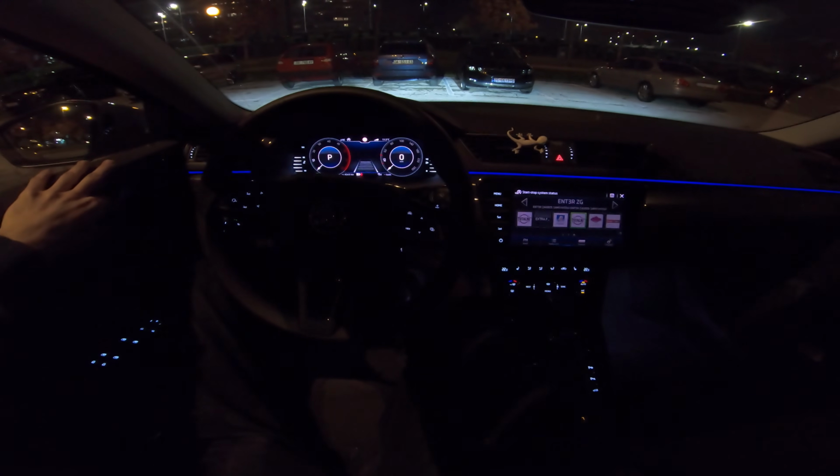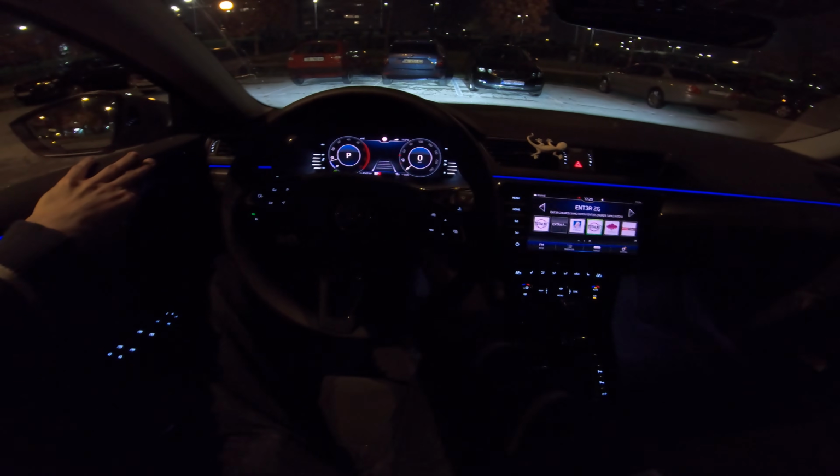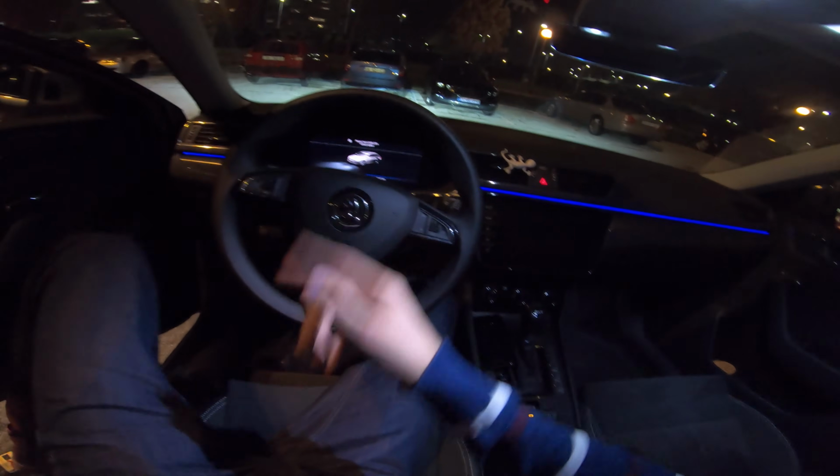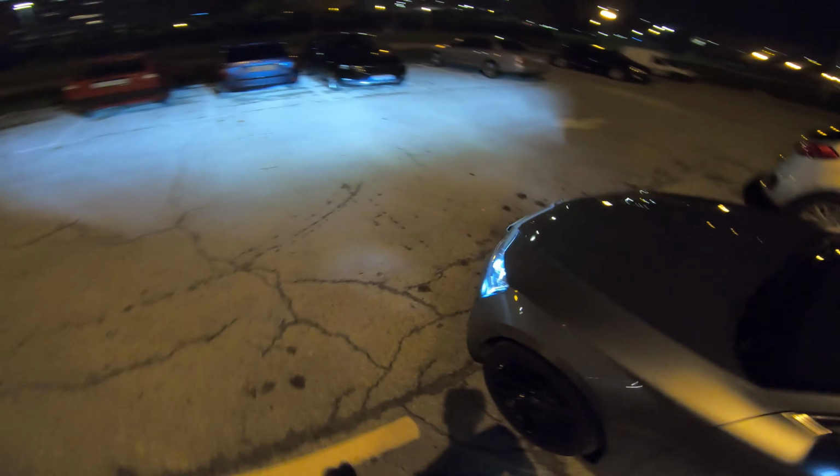But yeah, turn off, exit the car, get the reading message, and that's it. When you leave, the car will automatically shut off.